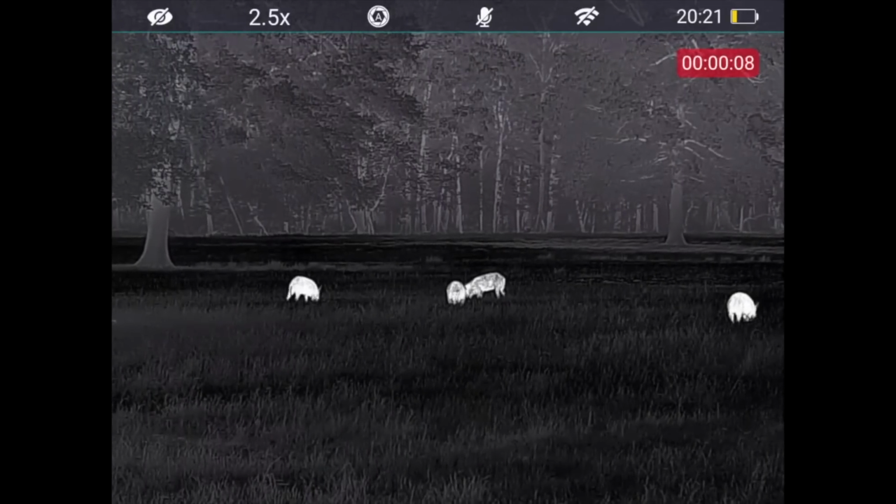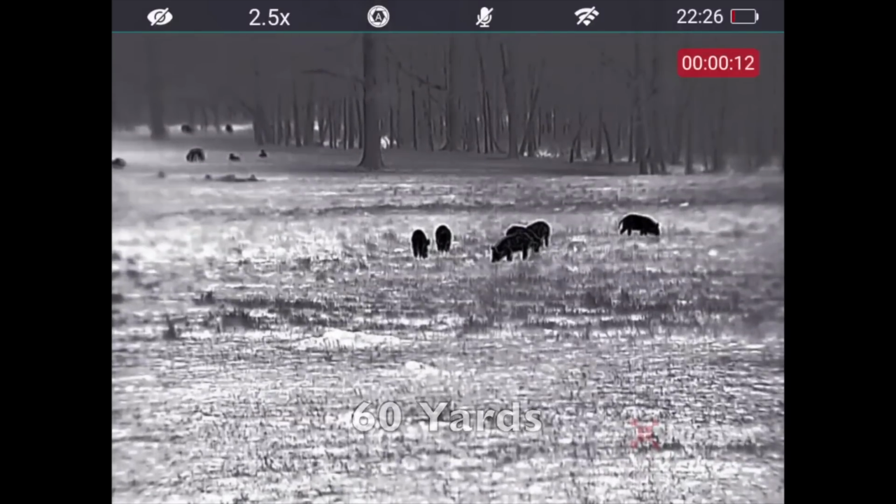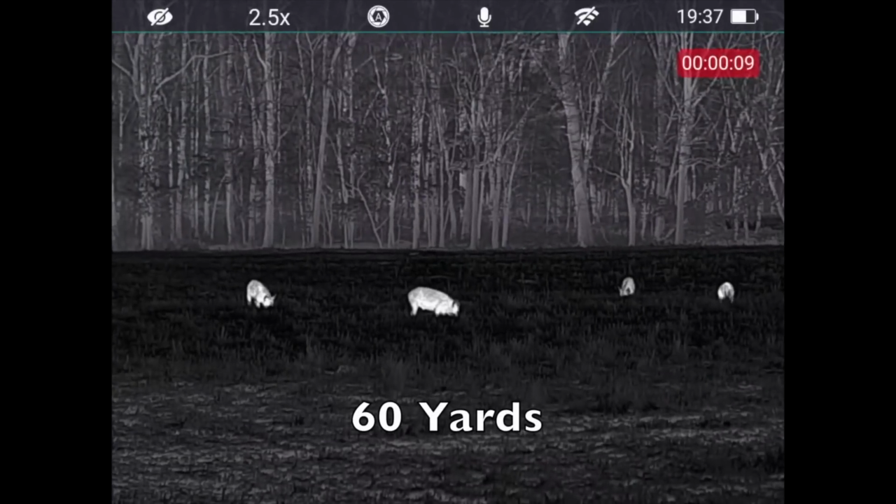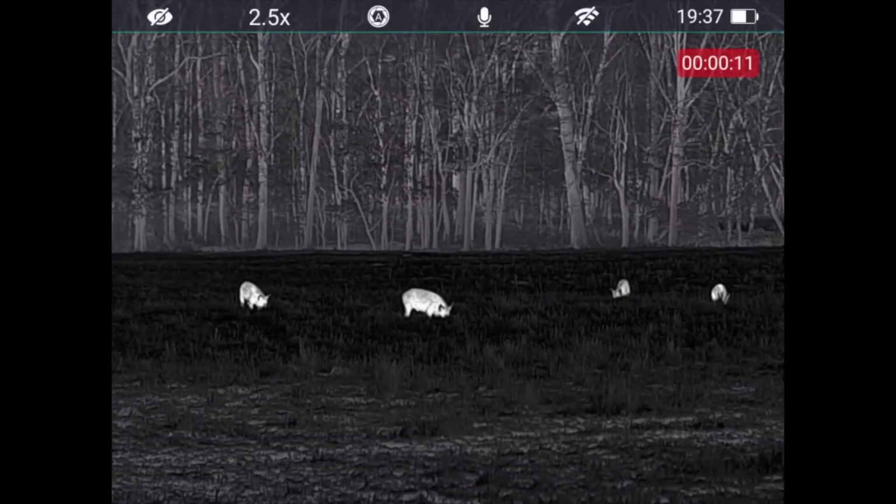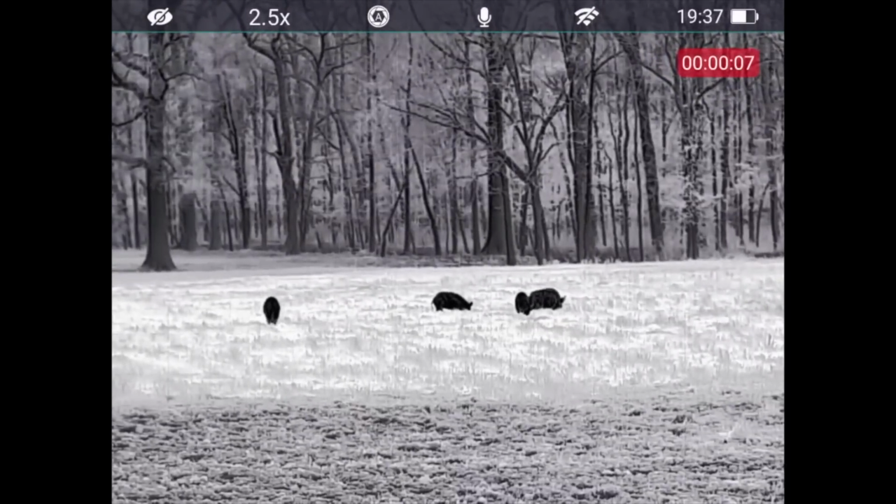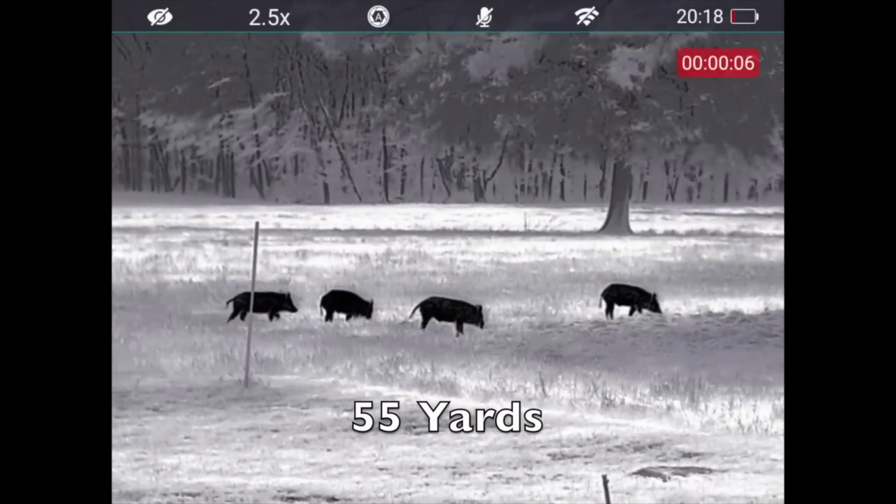It does have Wi-Fi to the Nocpix app that you can put on your phone that allows you to use it in viewfinder mode, where you can look on the screen of your phone and see what you see through the optic. Also, you can download the videos directly from the Lumi onto your phone and then move those to computers and whatnot. It does have 7 different color palettes.